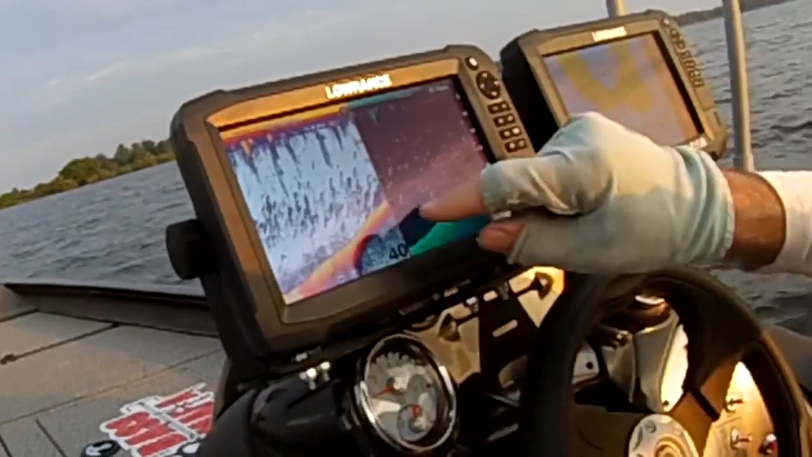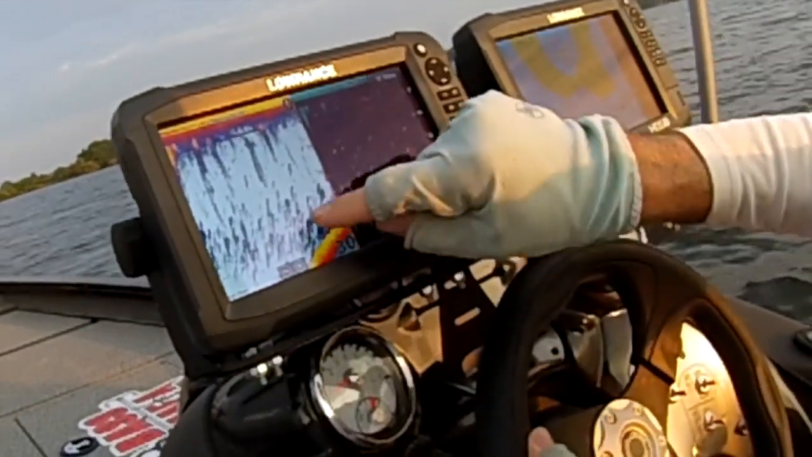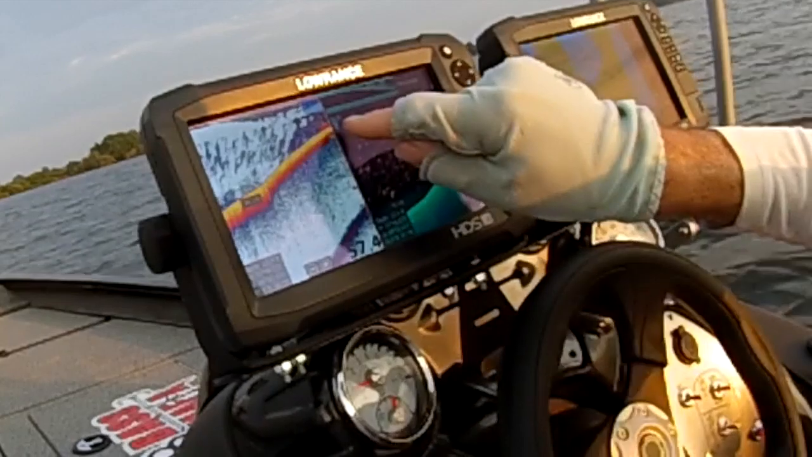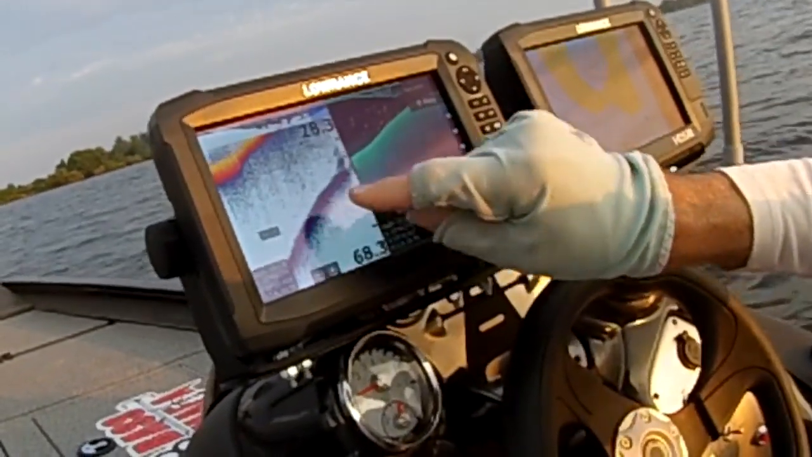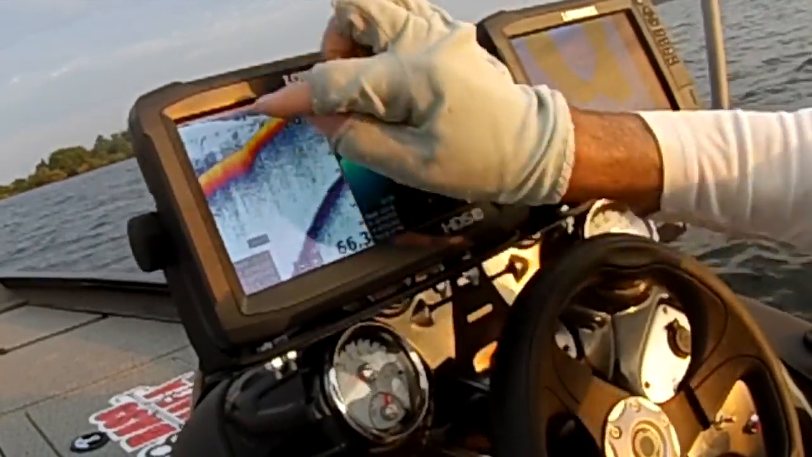Alright, so now I think I'm actually, for the first time, coming up real good into the shell. And you'll notice that as soon as I do, you have no bottom, you have bottom contact. You start having the fish contact the bottom. You can see that nice, good red return. See how it's coming to an end there? Okay, so in here, vicinity is about where that shell is.